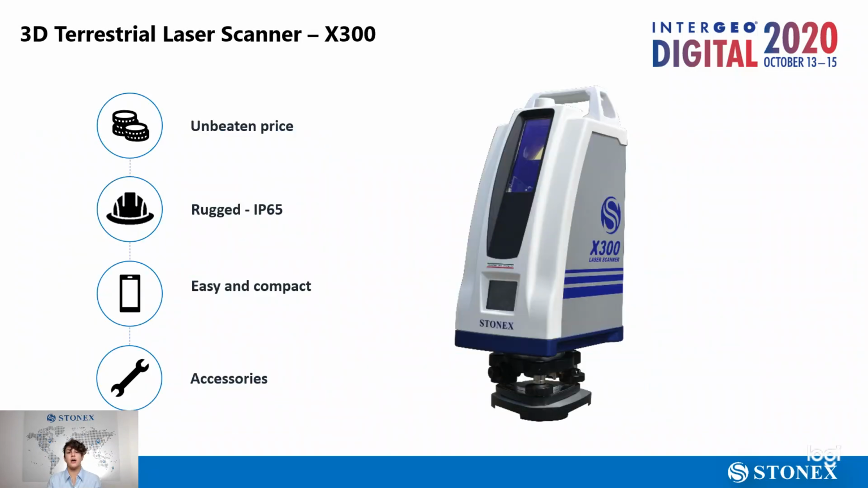Here is our 3D terrestrial scanner, the X300. It is designed to deliver effective results. It's easy to use, reliable and flexible. The X300 rapidly determines high resolution measurements in a very short time. It has a 360 degree field of view horizontally and 90 degree field of view vertically.